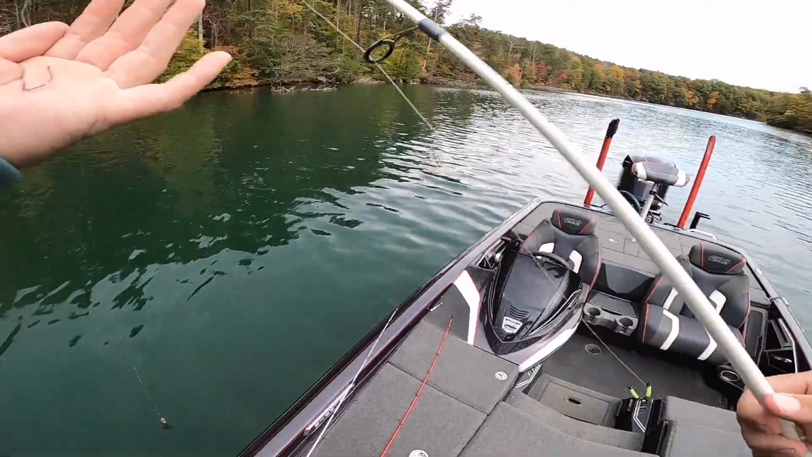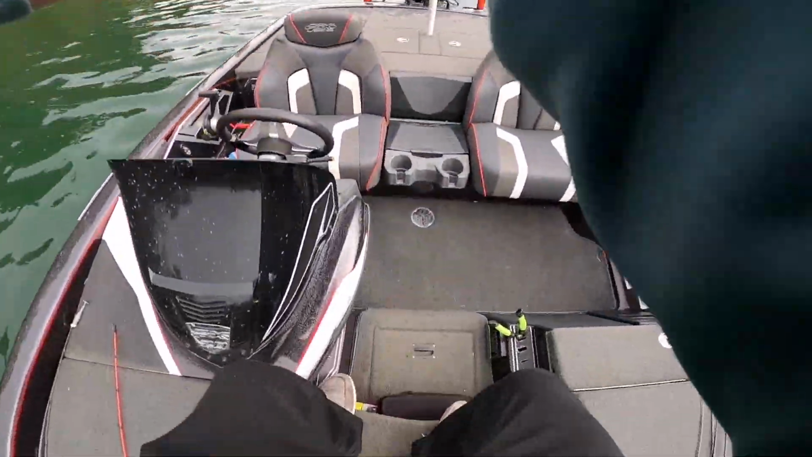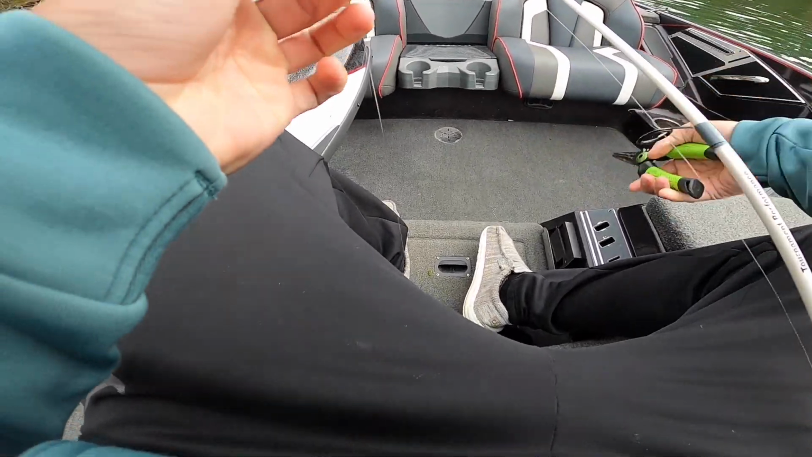This hook is kind of messed up. I've bent it out a couple times today. So that could be one reason why a couple of them are coming off, but we're just fun fishing, so it's not like I'm in a tournament where I'd normally grab a new hook.